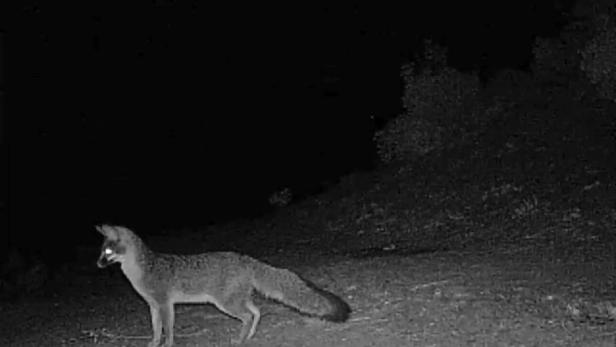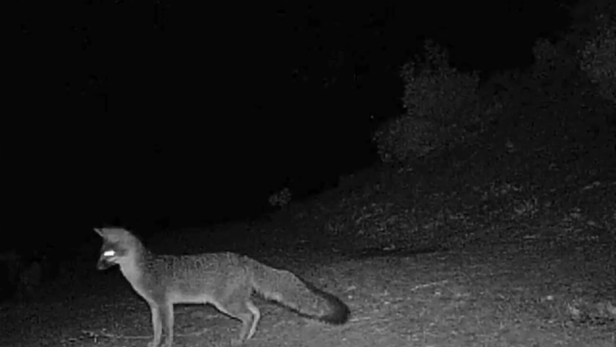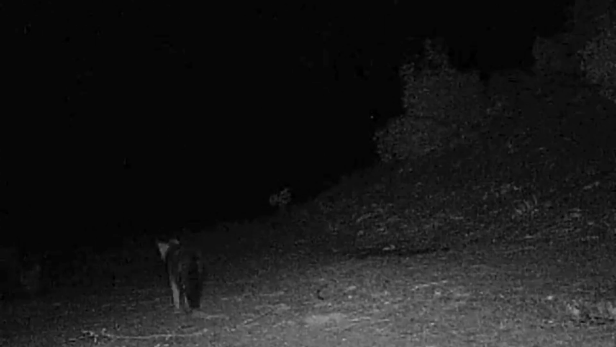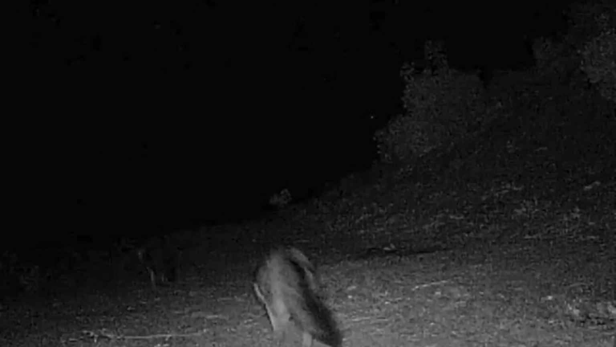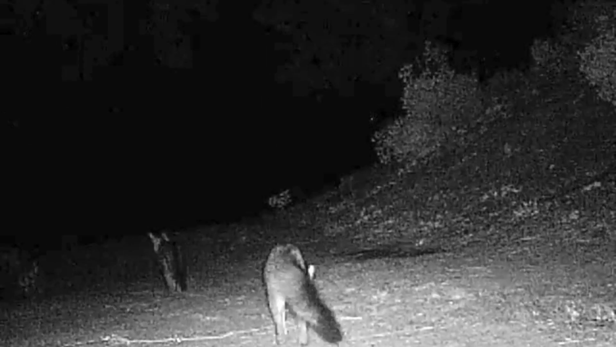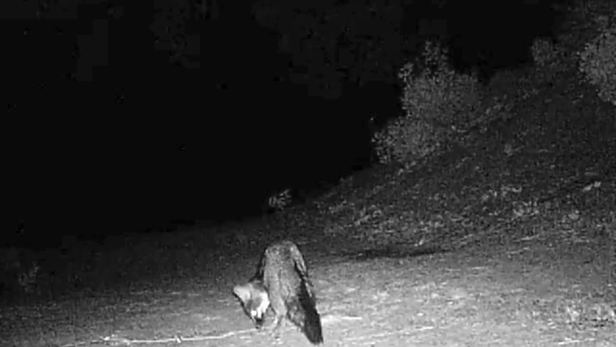My camera usually captures singletons on their nightly rounds, but it's a treat when I can witness their social life, like this vixen waiting for her mate to catch up. Wherever they go, both sexes dribble small amounts of urine, a repeated message to other foxes that the area is occupied.